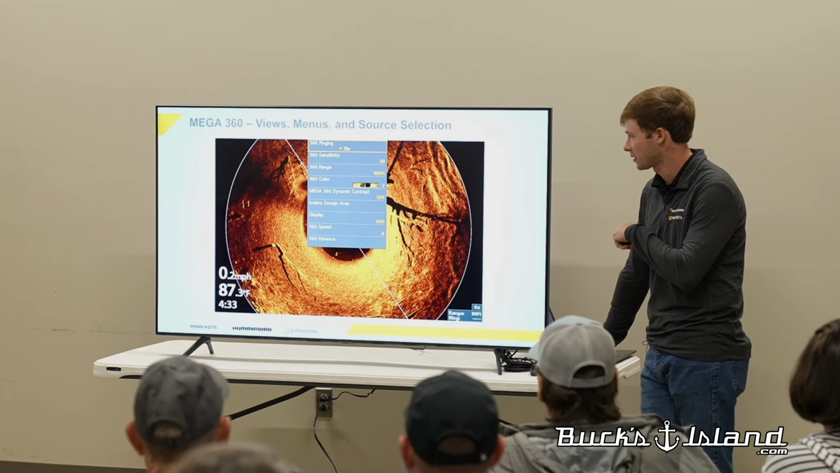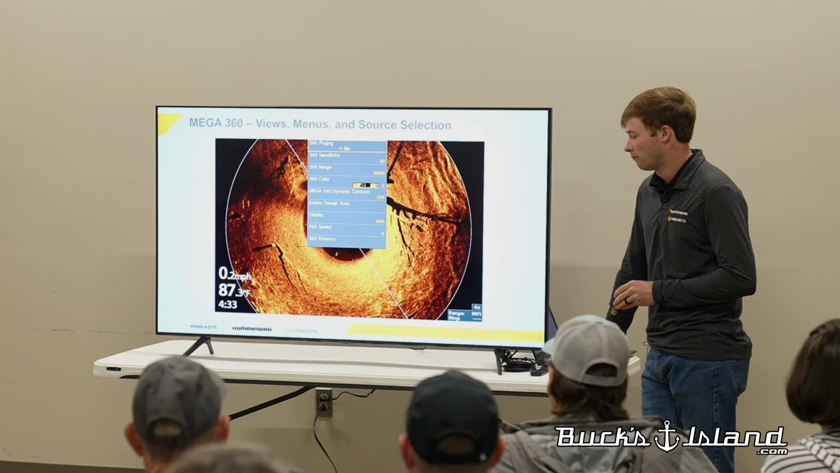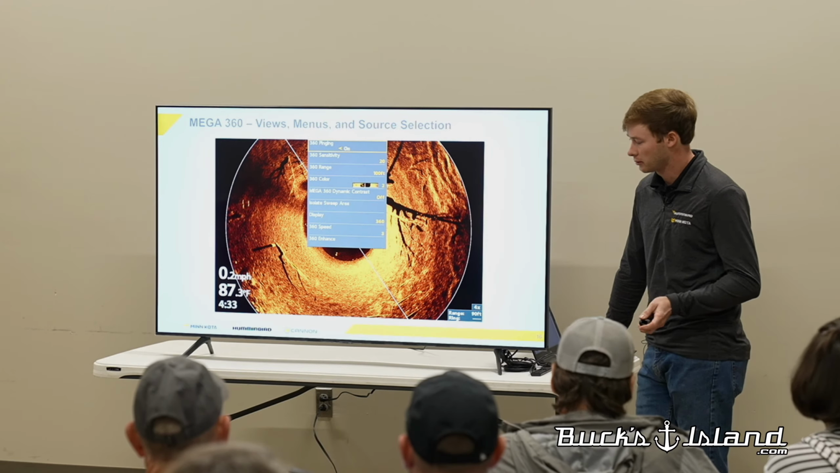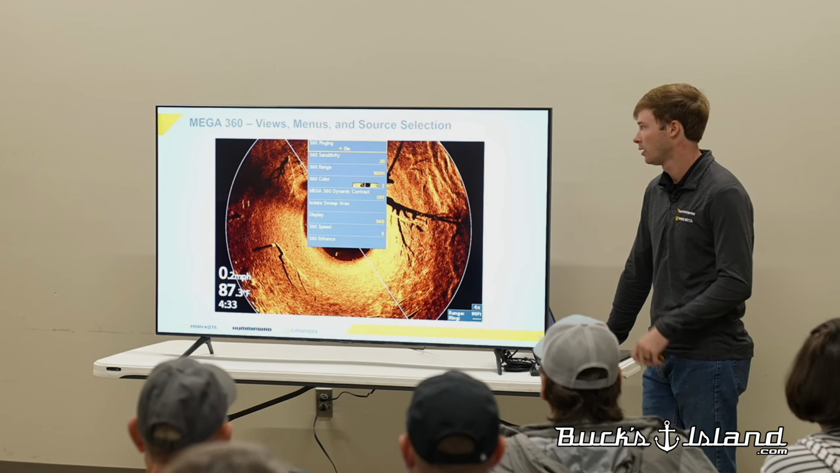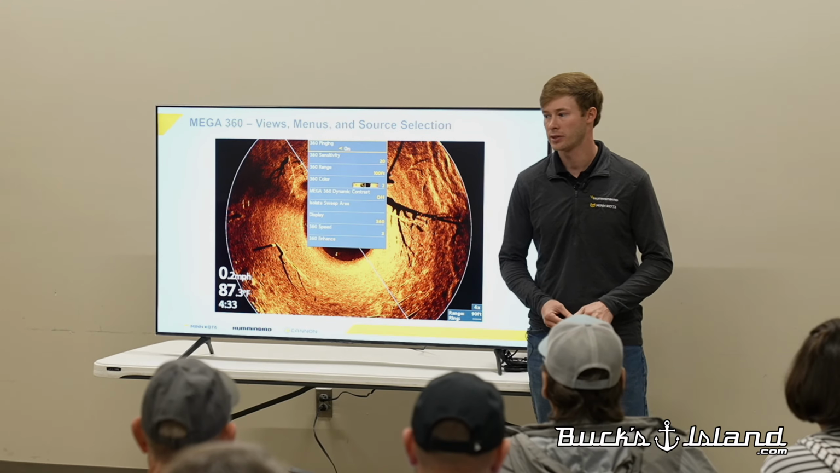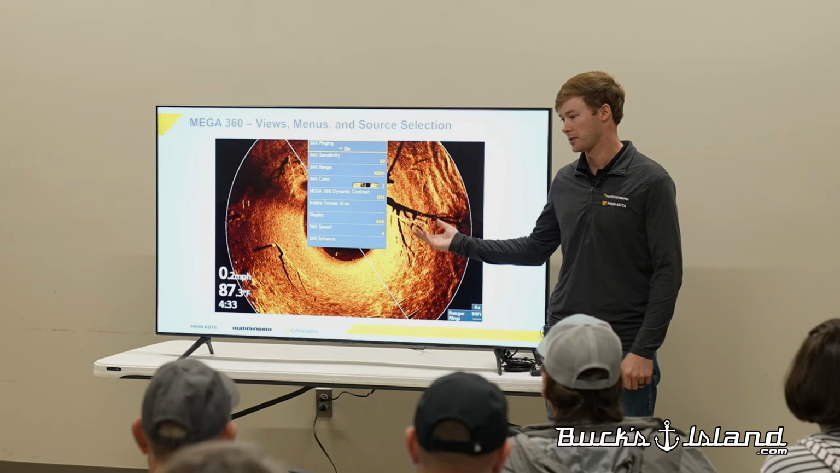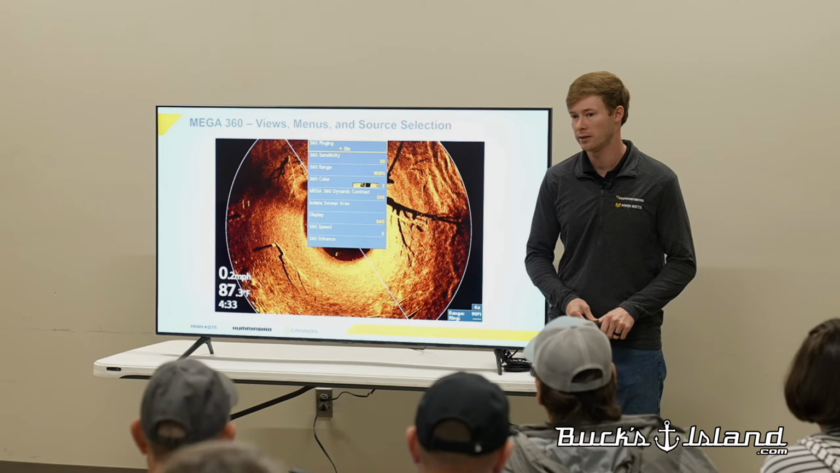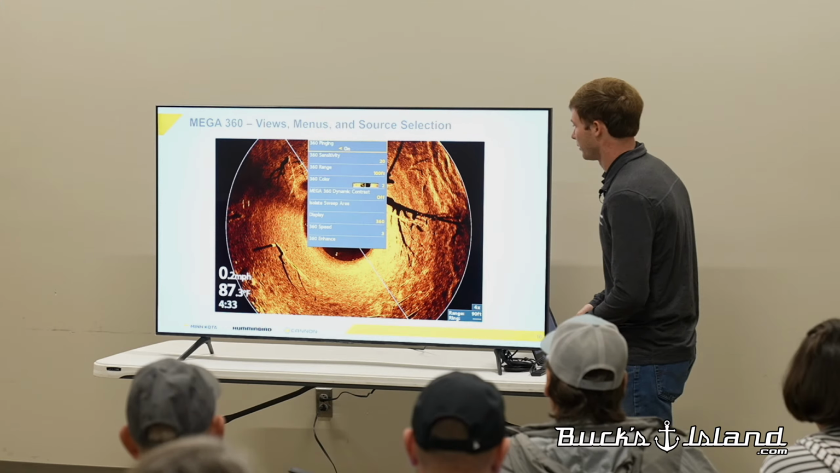Settings-wise on a 360, same thing that I explained earlier. I run my settings usually on 12 to 14 on sensitivity, and contrast I leave around 10. Color palette is, of course, just a personal preference on side imaging, down imaging, and 2D. Me personally, I like the blue color palette on 360 and my side imaging on my Helix, but once again, that is all personal preference.